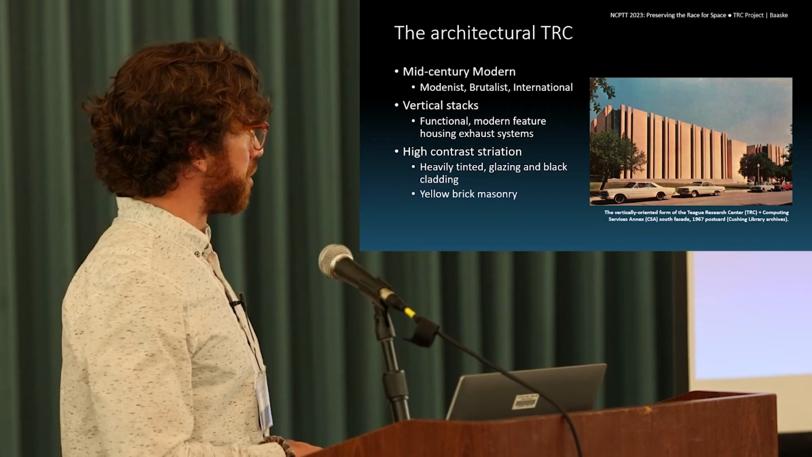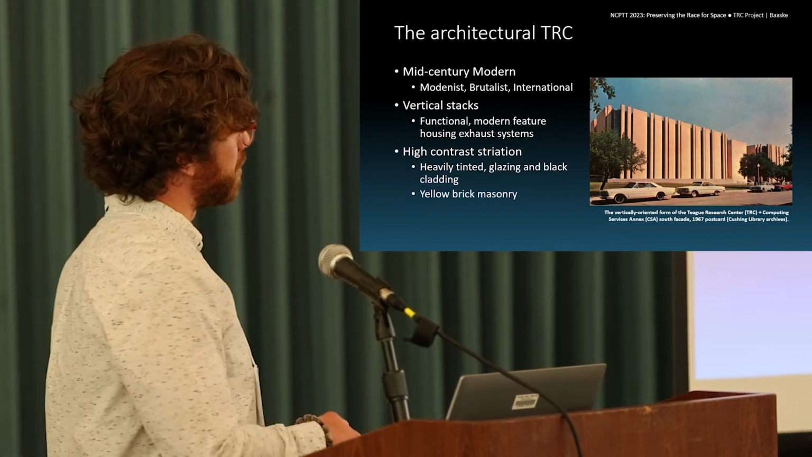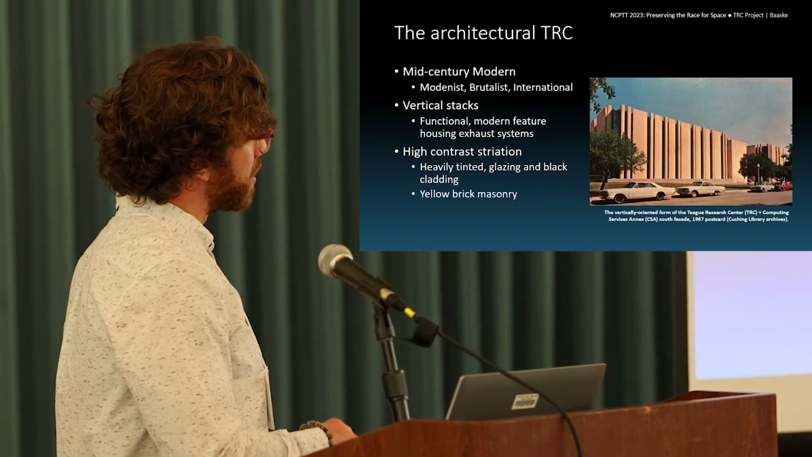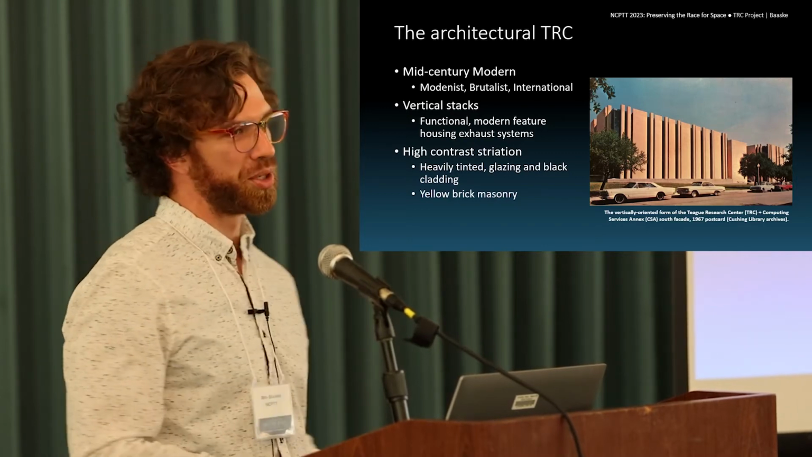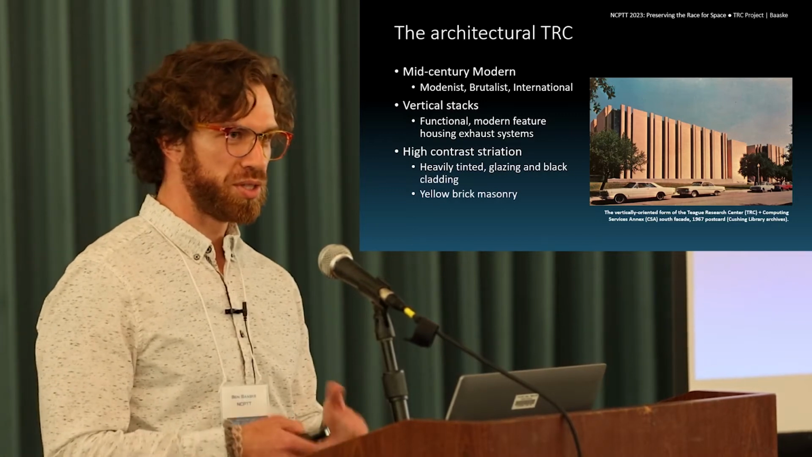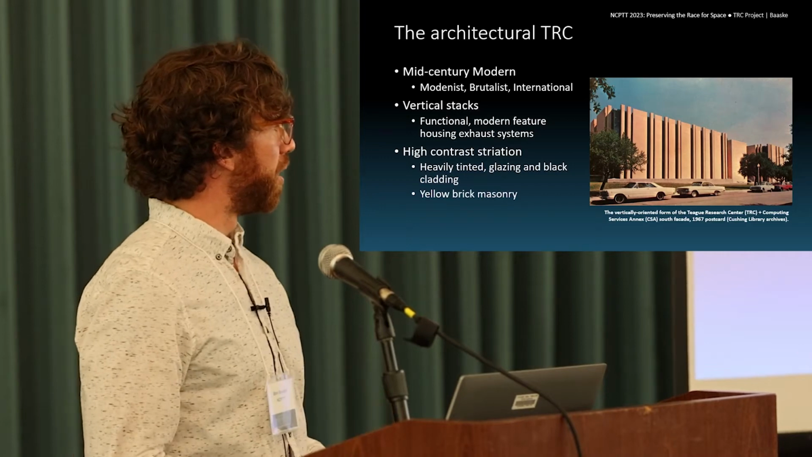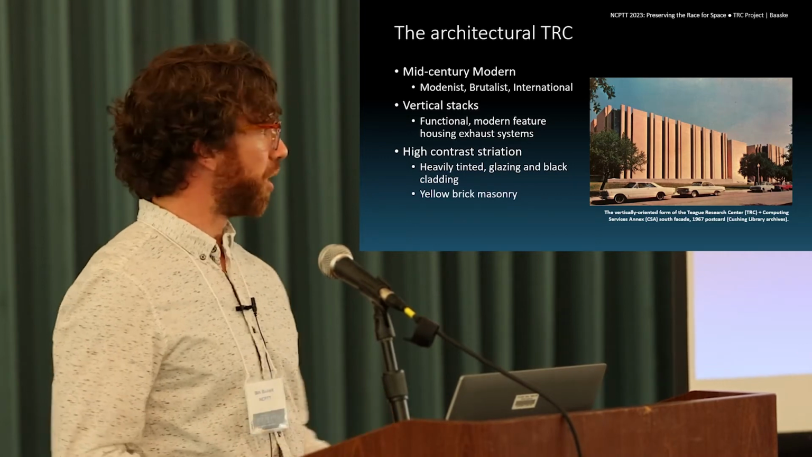They used the actual exhaust systems here to create these vertical striations. Each of these smaller stacks along the building actually houses the exhaust system. So we're using those systems and then kind of shrink wrapping the building in a way that communicates the function of it.